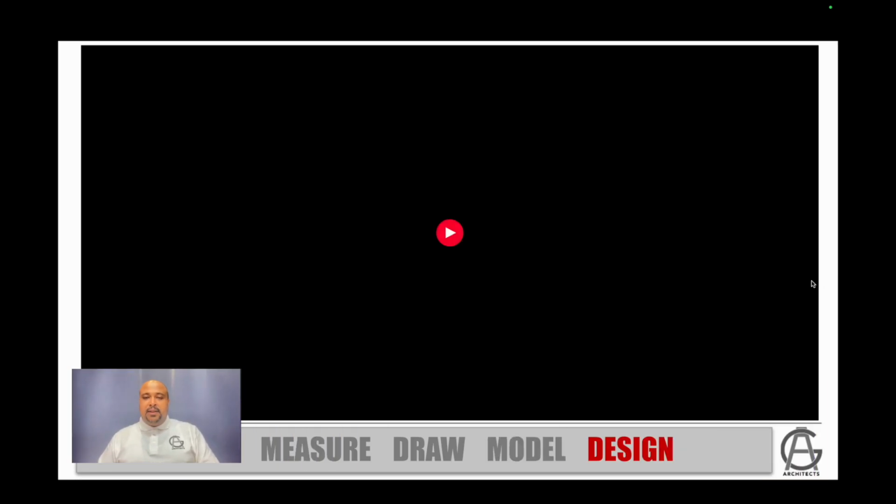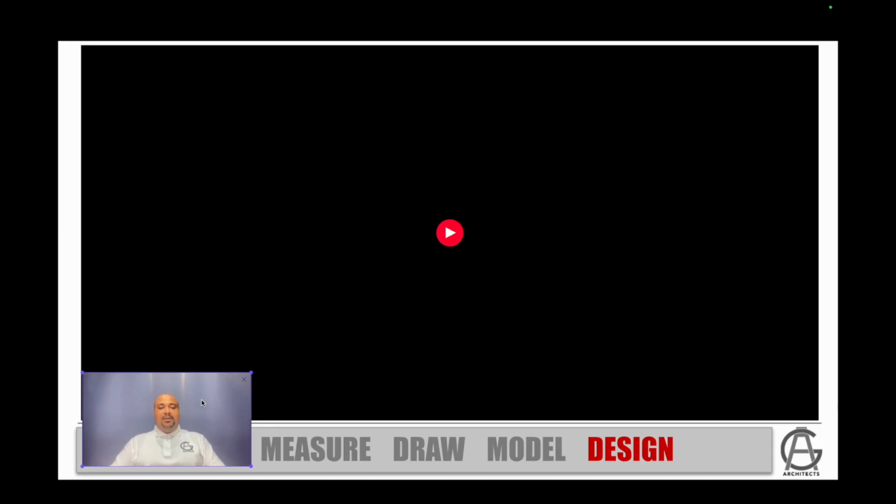So last but not least, I'm going to talk about design. This is where we're going to bring things somewhat full circle, because once you have a model that you can export into different software, in this case, I'm going to show you what it looks like in Twinmotion, you can almost recreate what we did at the very beginning, which is taking a bunch of scans.